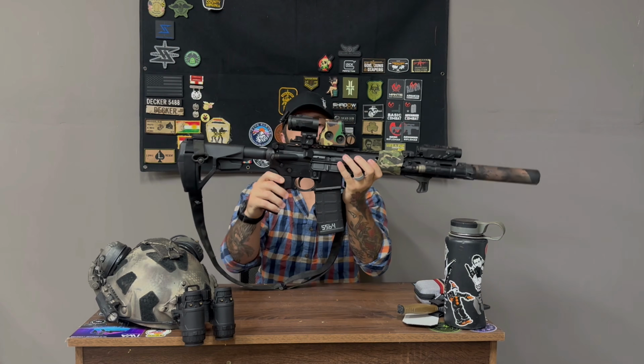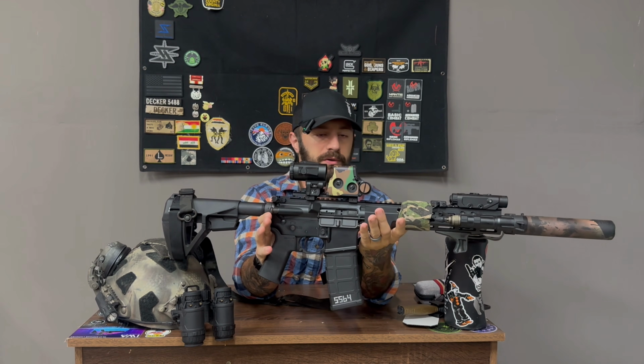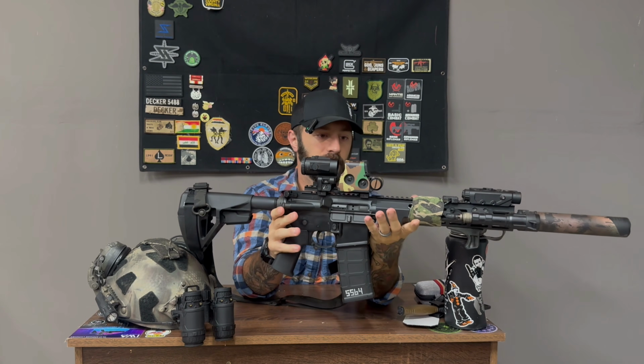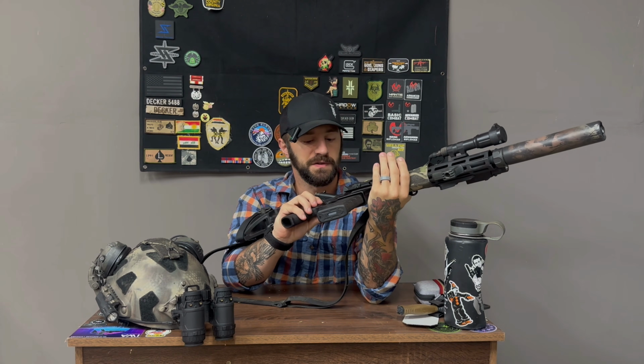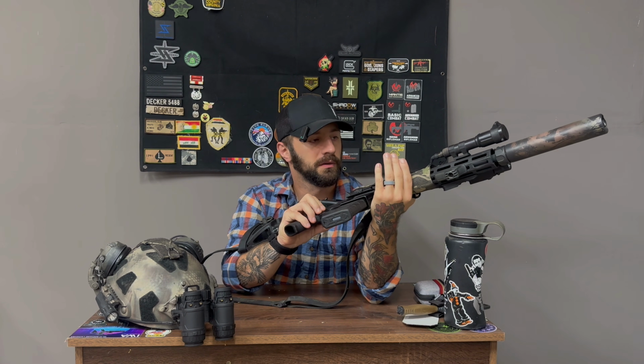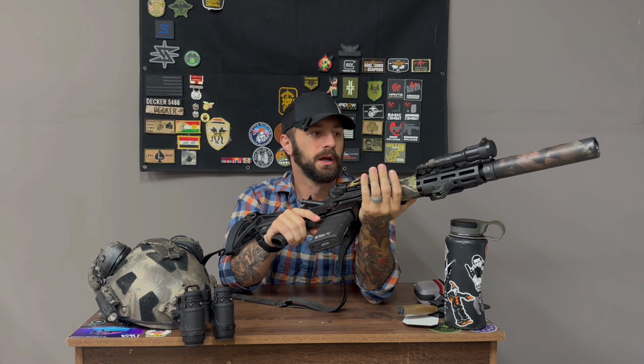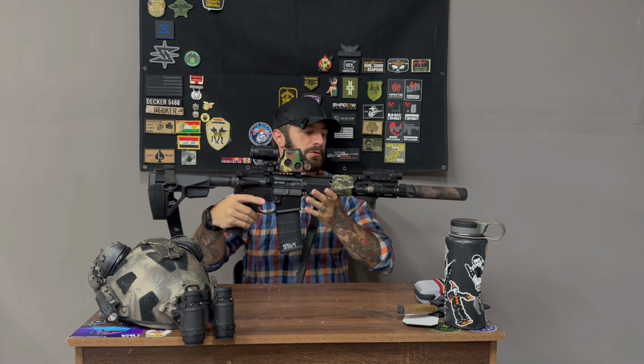But if you guys are more interested in a rifle build video, I will more than happily talk about this bad Larry. This thing has been super fun so far. It has done me very, very well. I'm very happy with it. Shooting out to like 400 or 500 yards so far. And it does really great, even though it's a little short pistol. For now. Until that tax stamp thing goes away.